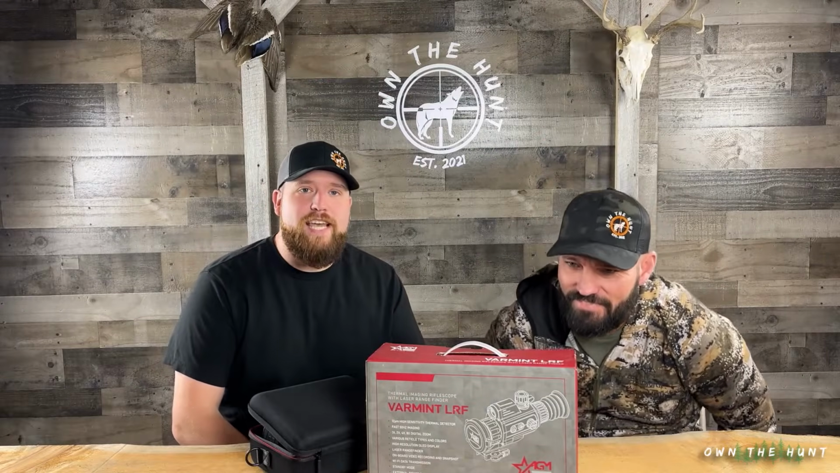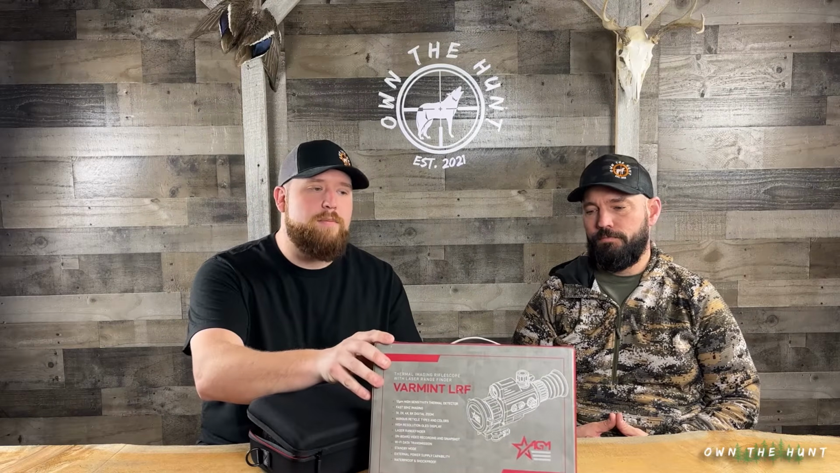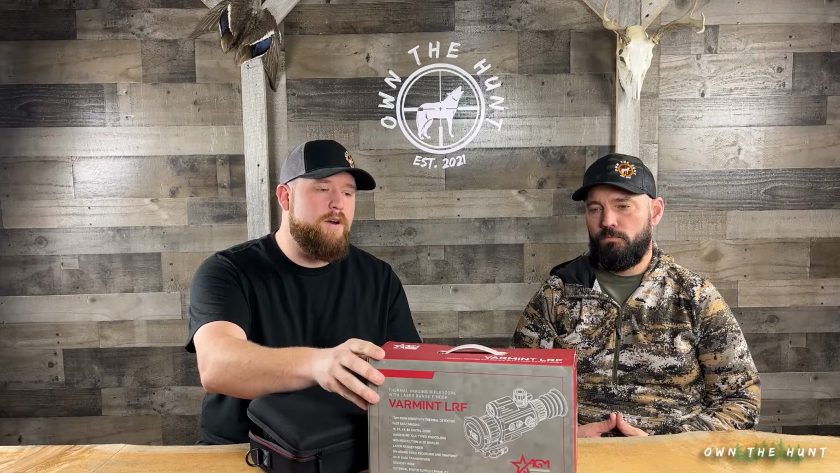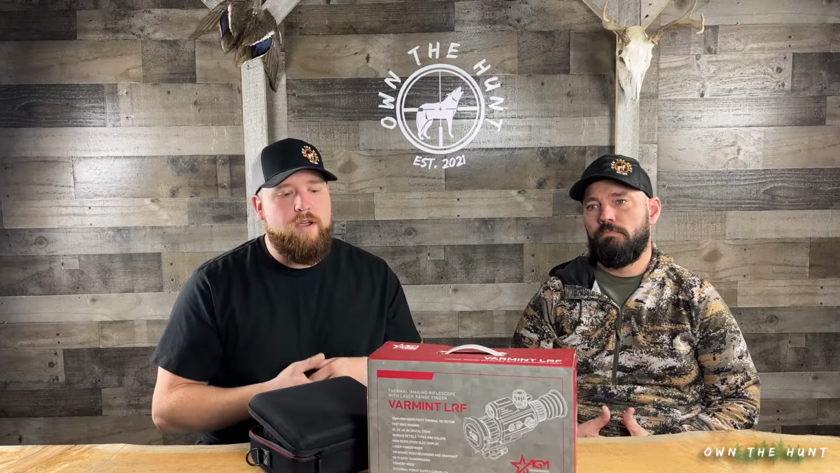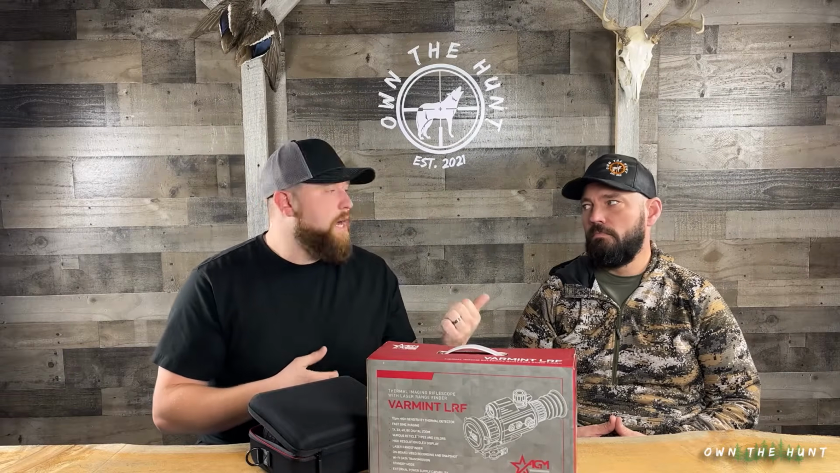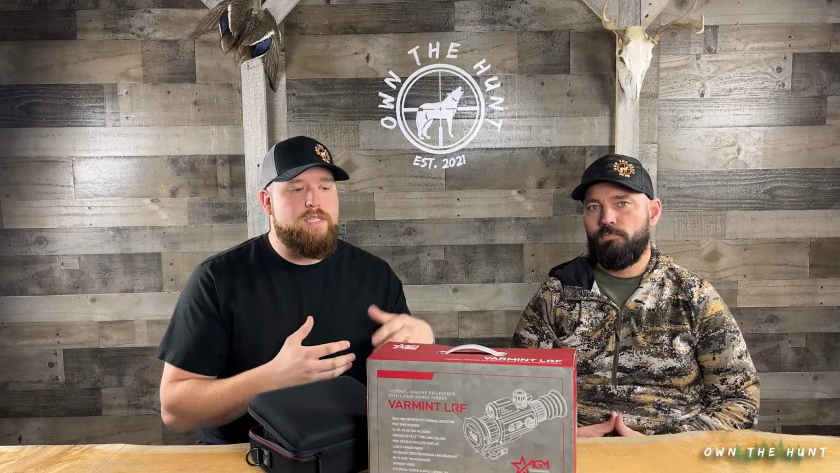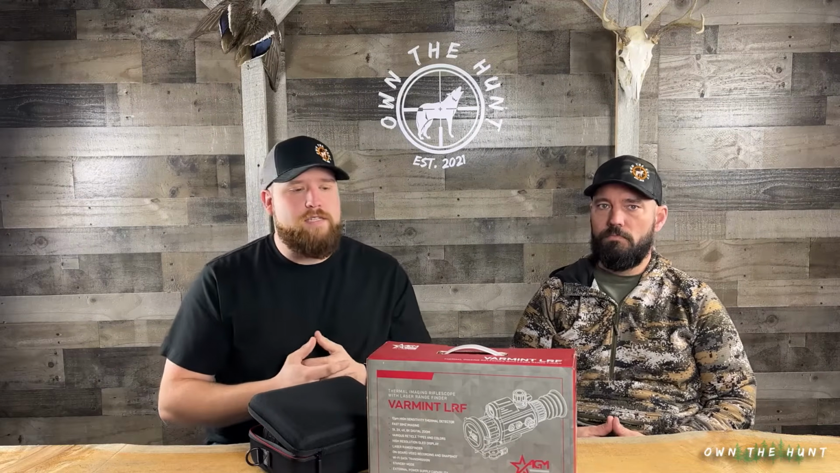Alright guys, so like I said, we are here today to tell you all about the AGM Varmint line. Not only this model, but one of their other models as well. So what we have here is their Varmint TS50-384. We're also going to cover the TS35-384. Both excellent thermal optics, pretty affordable. And Brandon has a lot of time behind both of them, so he's going to cover some of his experiences. I'm going to go over some of the specs with you guys.